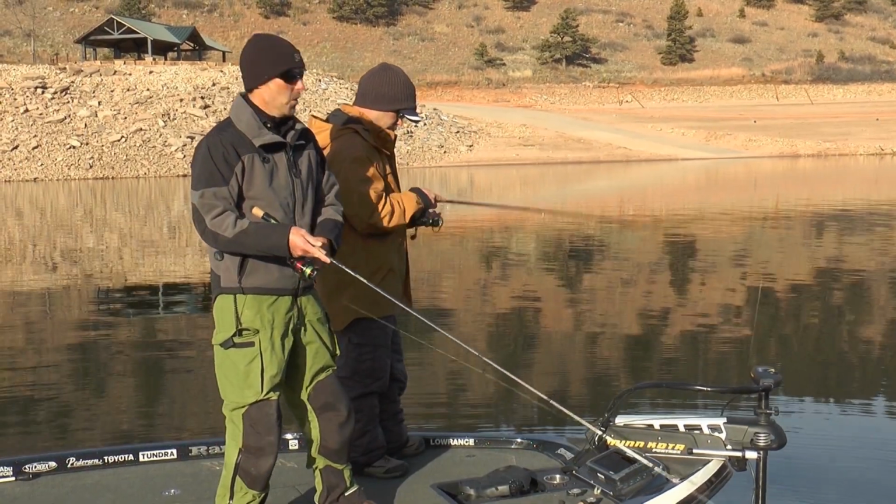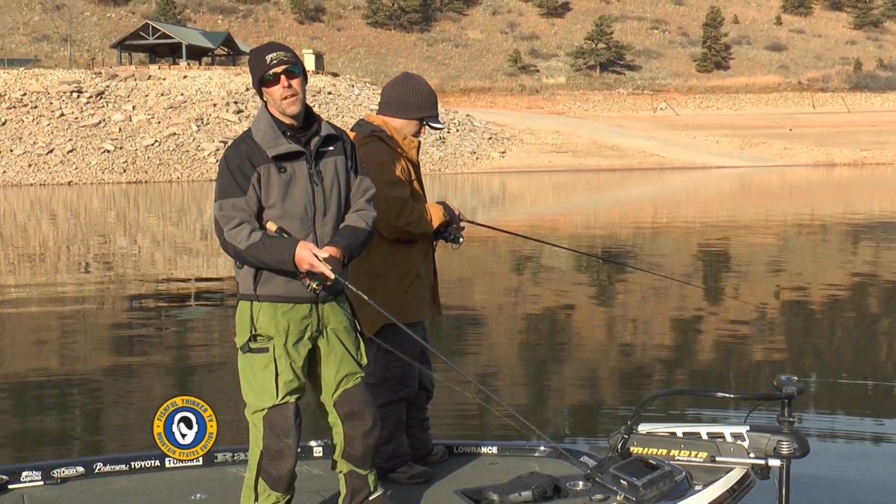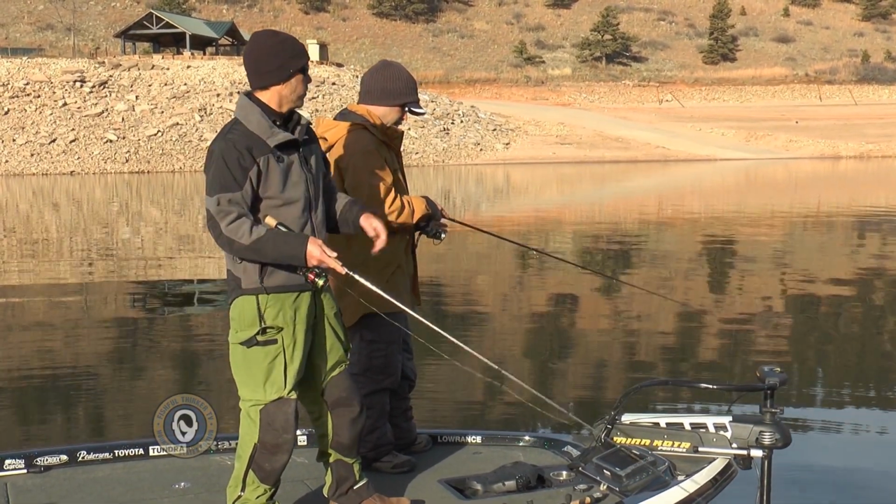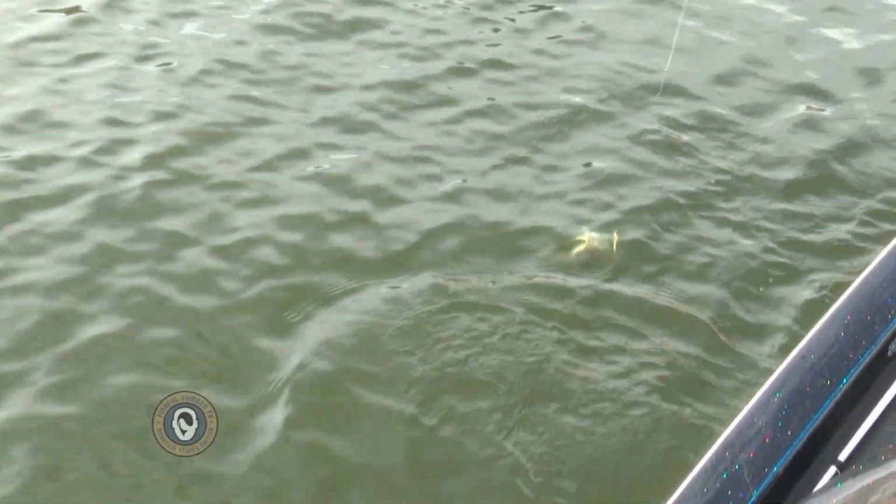Just like any other morning here at Fishful Thinker, the whole thing comes down to, do I need to fish vertical or horizontal? That's the first question you should always ask yourself as an angler, and right now, we're not sure yet. We haven't had any bites. So we've got Ronnie right here working vertical, and I'm working a horizontal bait. And Ron, if you'd grab the net, I'd appreciate that very much.